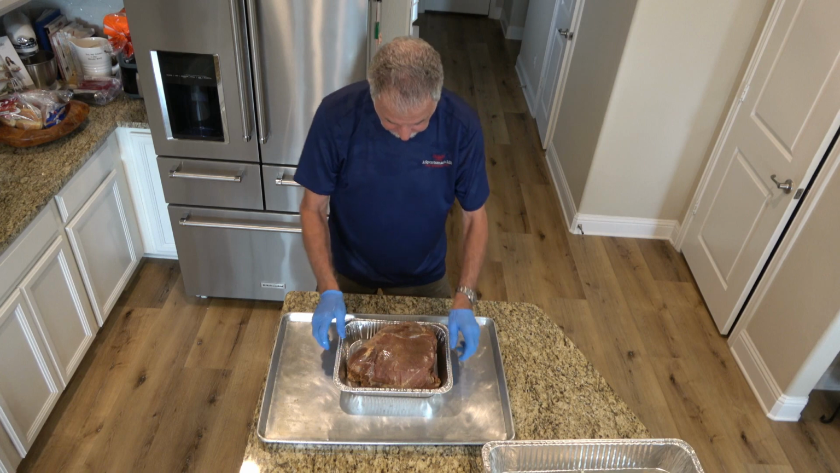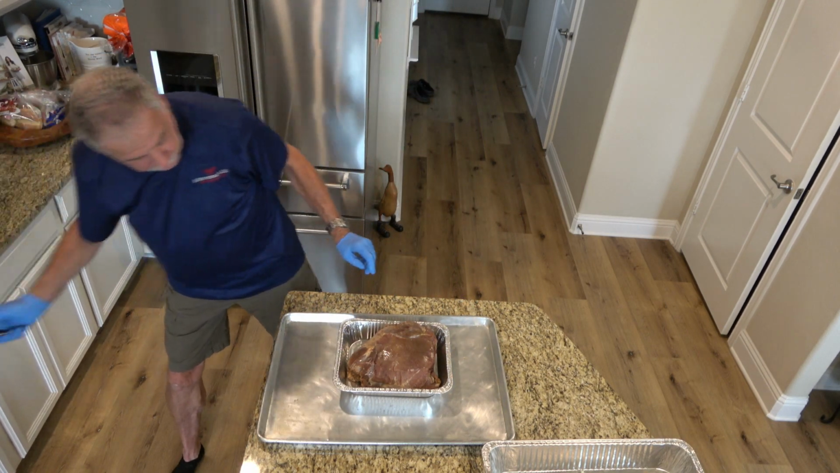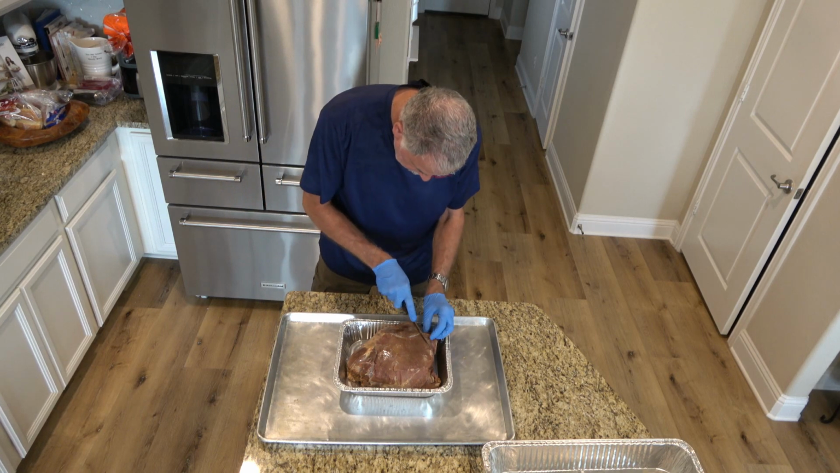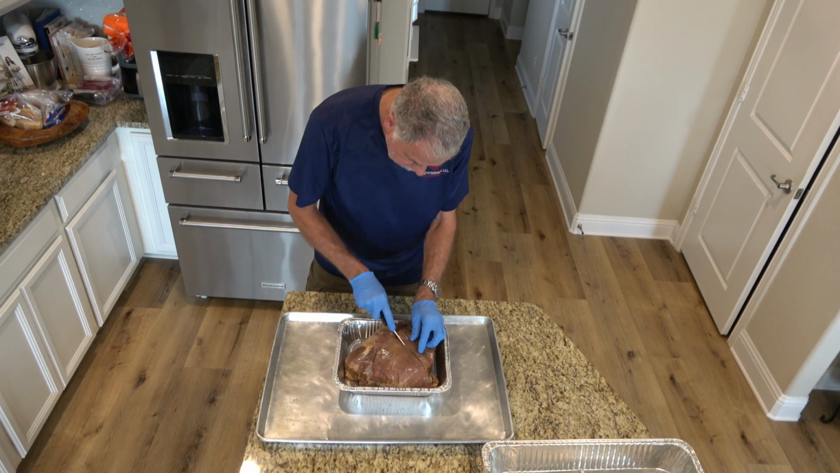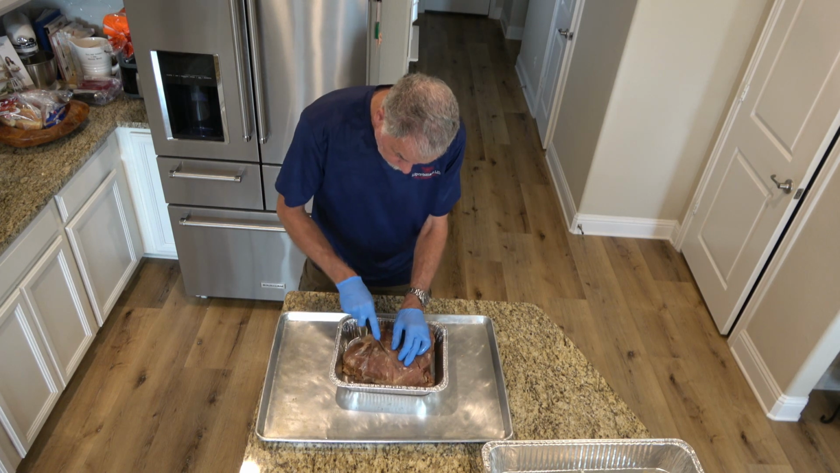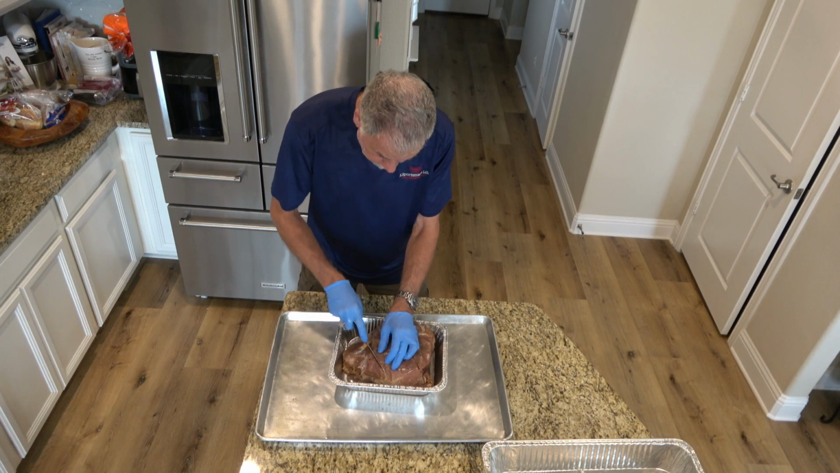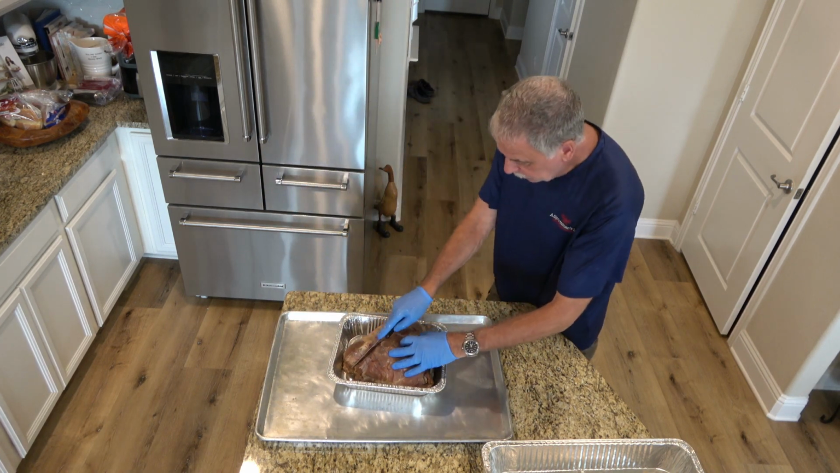So, all right, there we have it. Now it is time to get the knife. We're going to make some cuts on this, just to let the marinade and stuff get into the meat, or the rub and everything else. We're going to inject this as well, but we want to make these cuts.